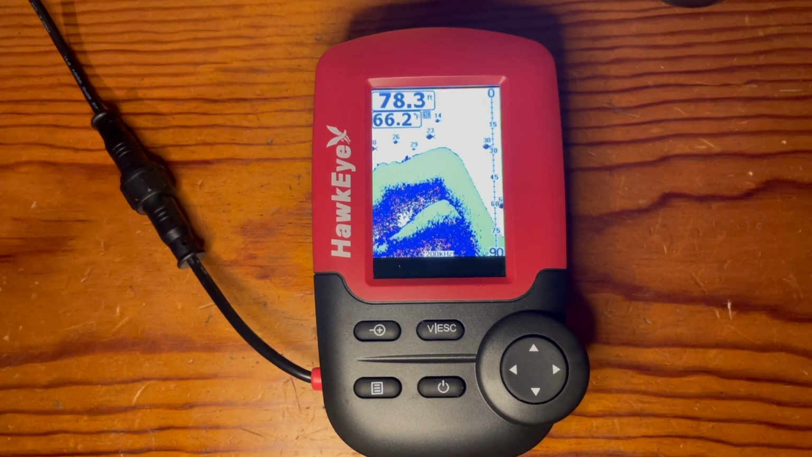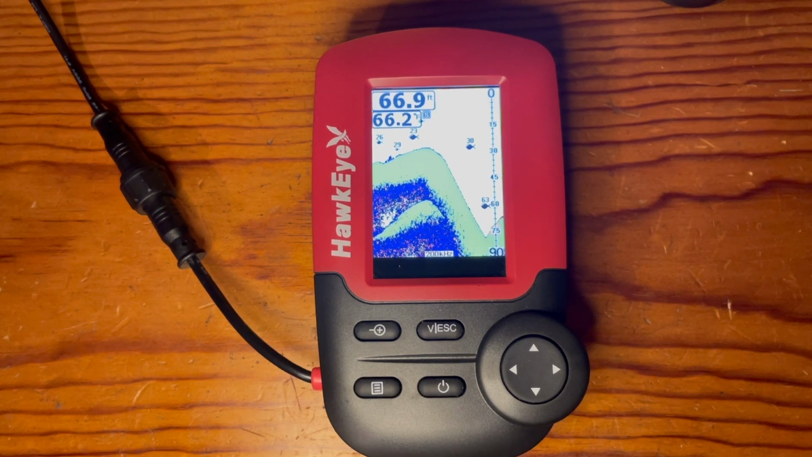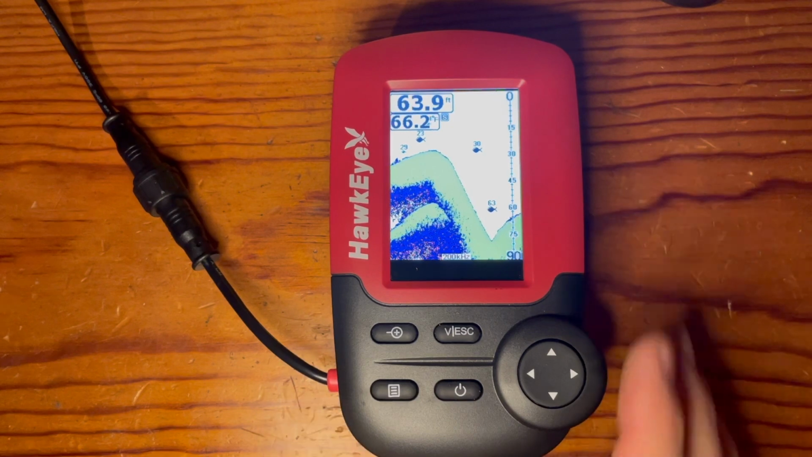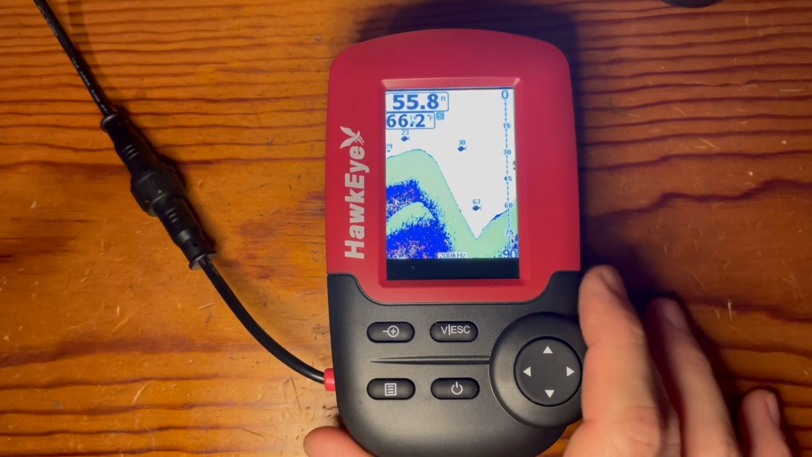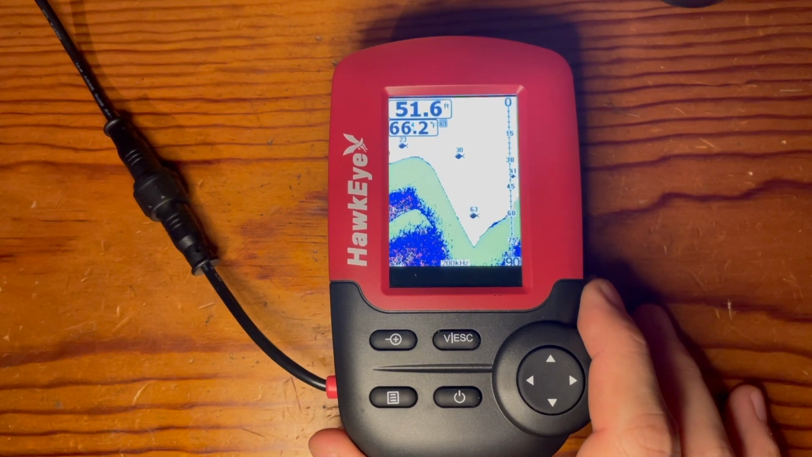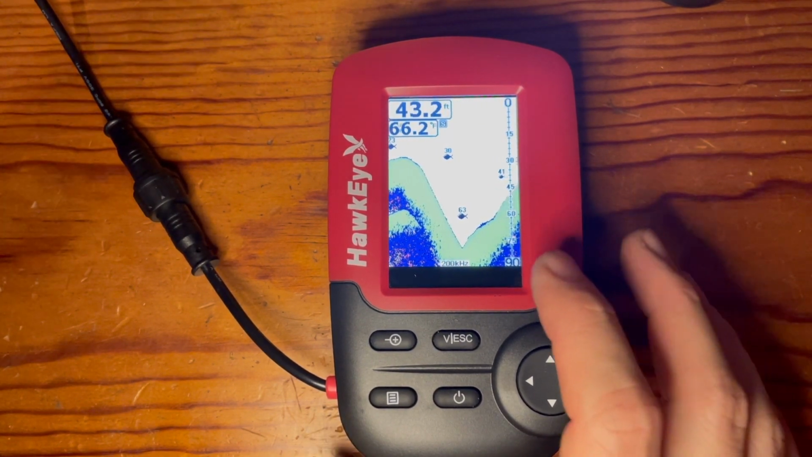So there are 3 different modes available with this fish finder. You have fish finder mode, data mode, and then ice mode with a digital flasher. So the first mode is here. It's the fish finder mode. It measures the overall depth of the water. It depicts the presence of fish in the water column and then shows the bottom contour.